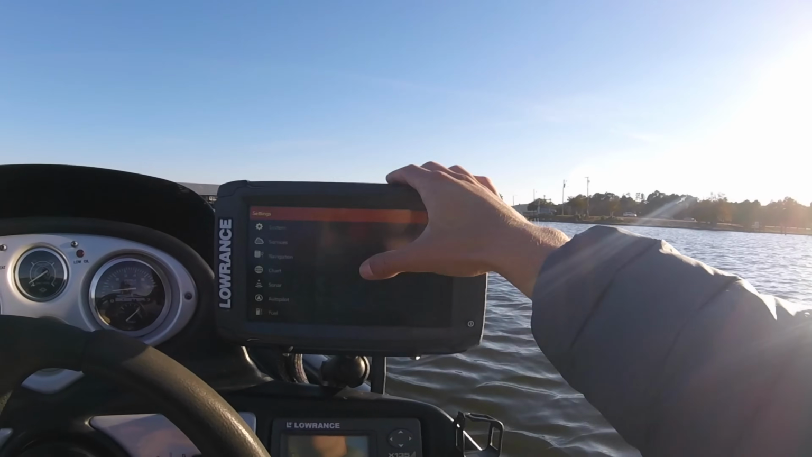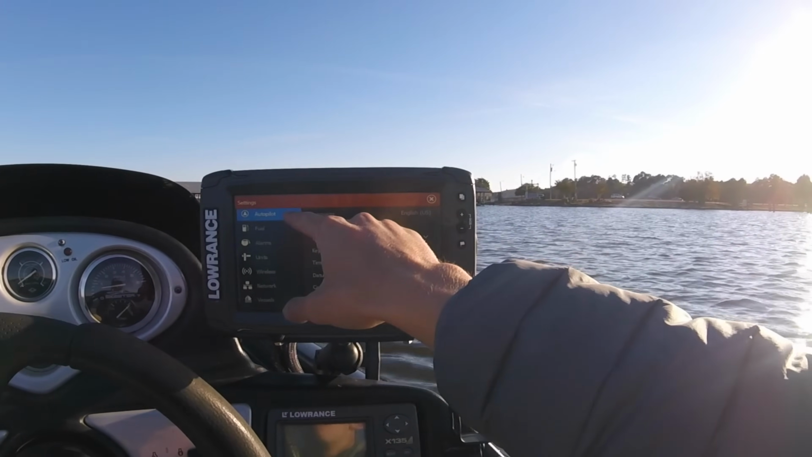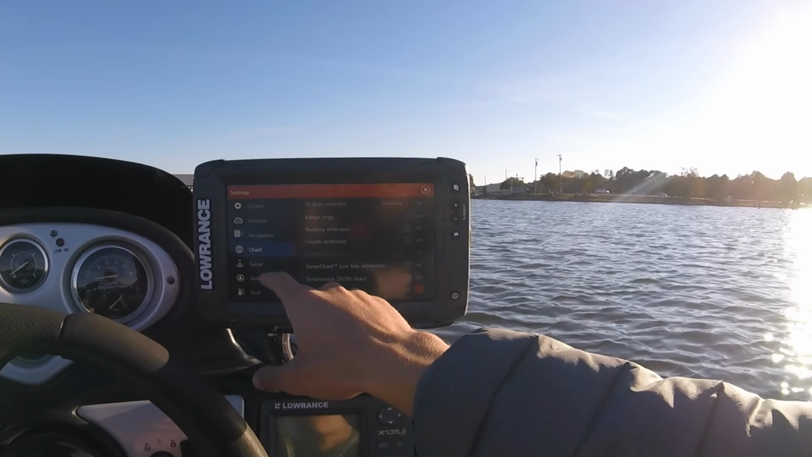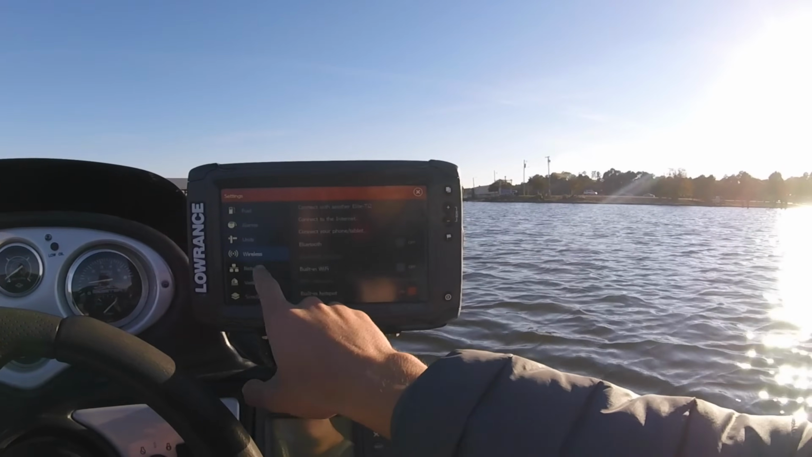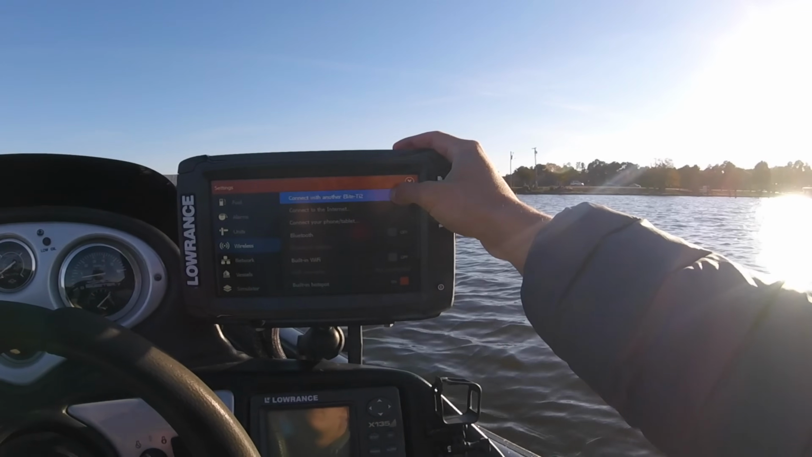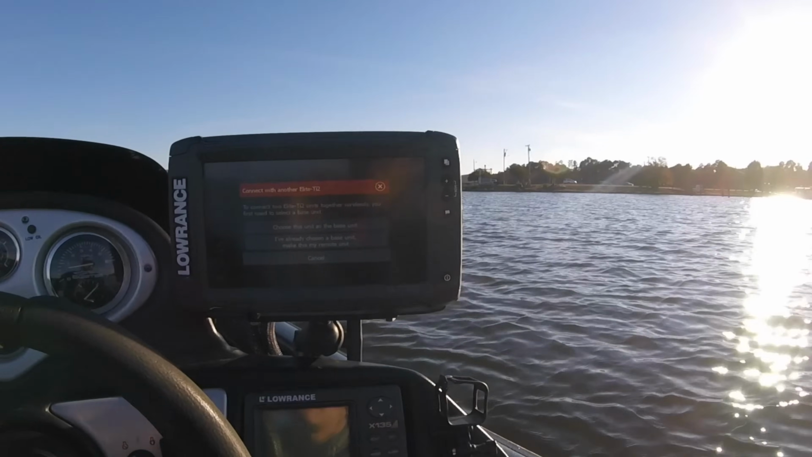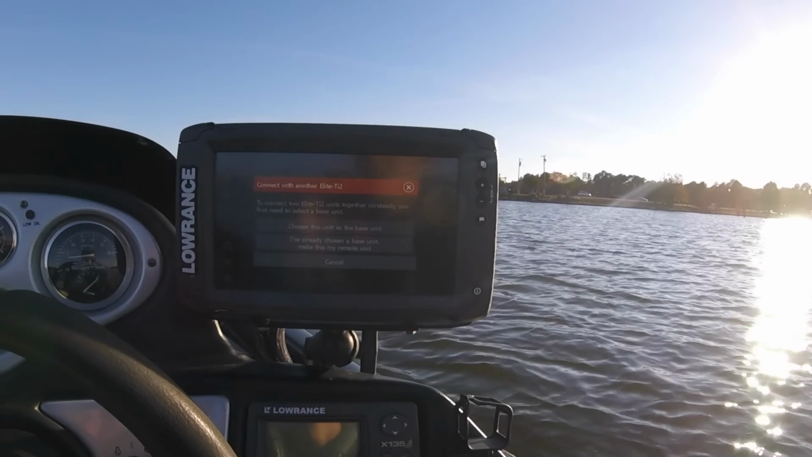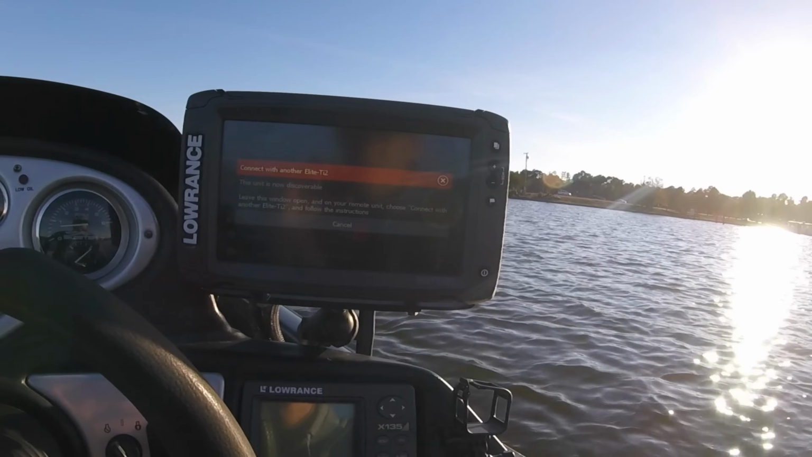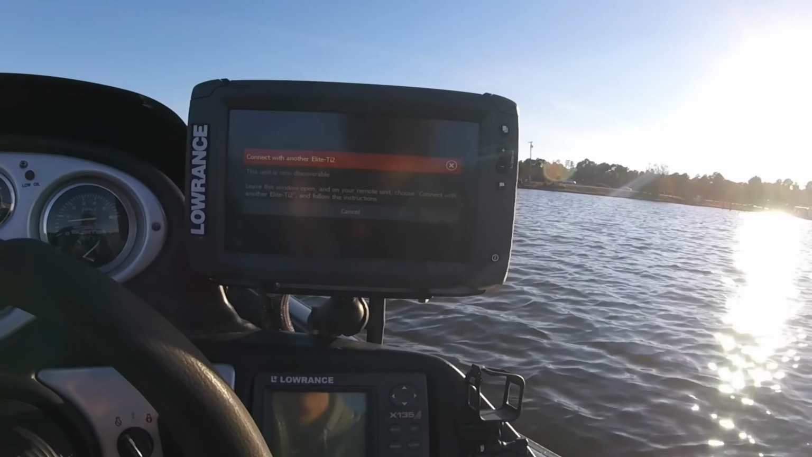So what you do is you go to settings and you scroll down, and you can see there's services, navigation, charts, sonar, etc. You go to wireless, and you can see here it says connect with another Elite Ti2. What you do is click that, and I've already set this up so it may say some notifications, who knows. Anyways, you'll choose this as your base unit. Alright, now this device is discoverable.